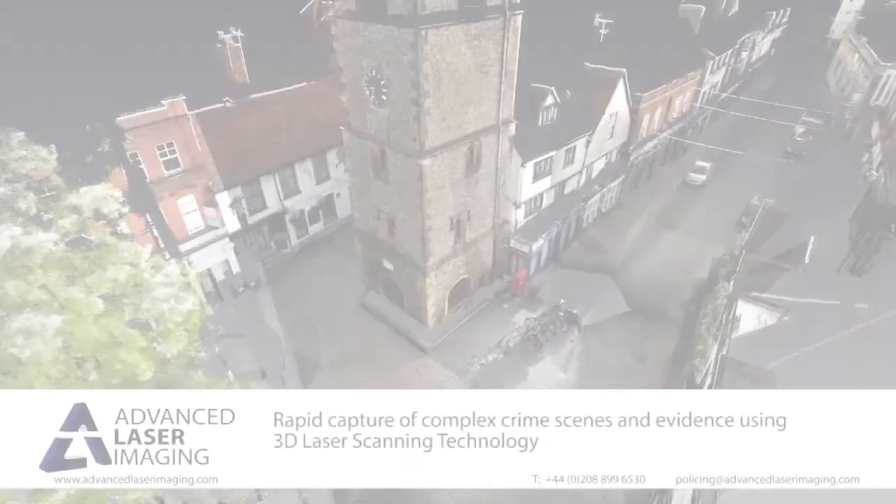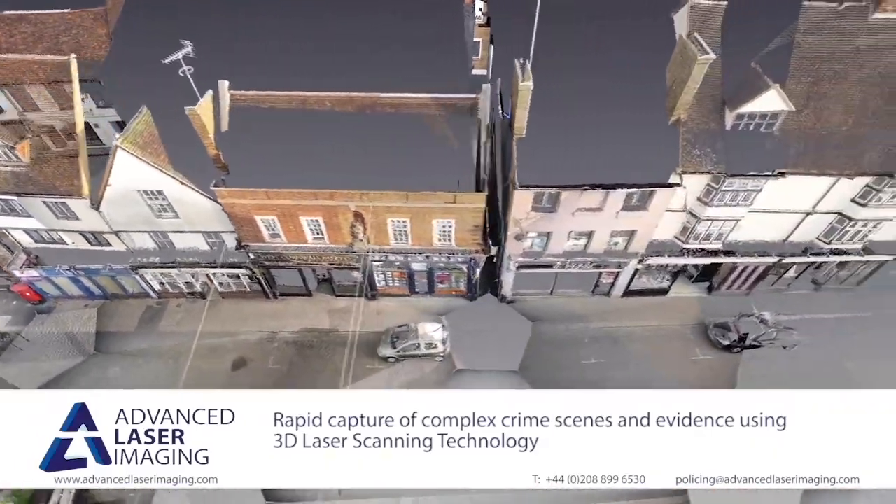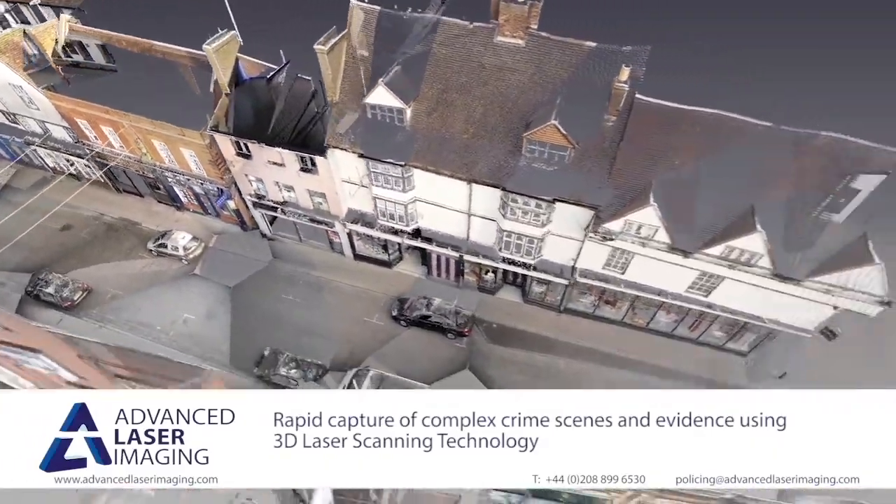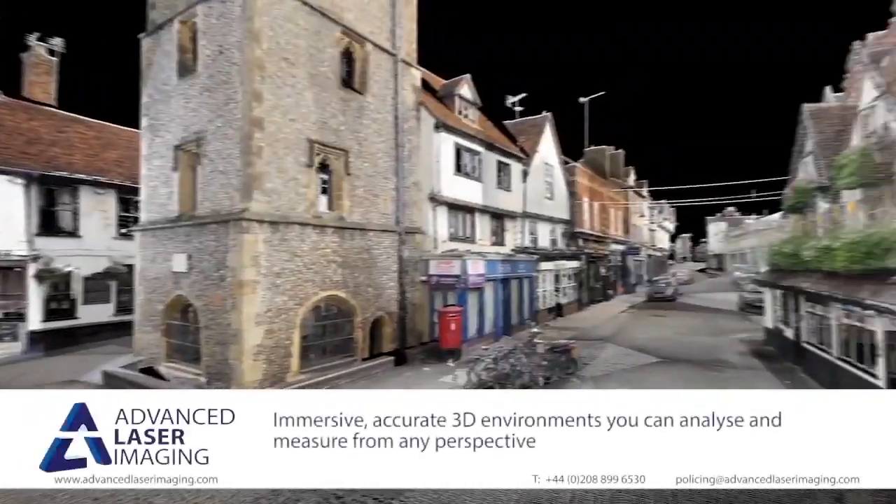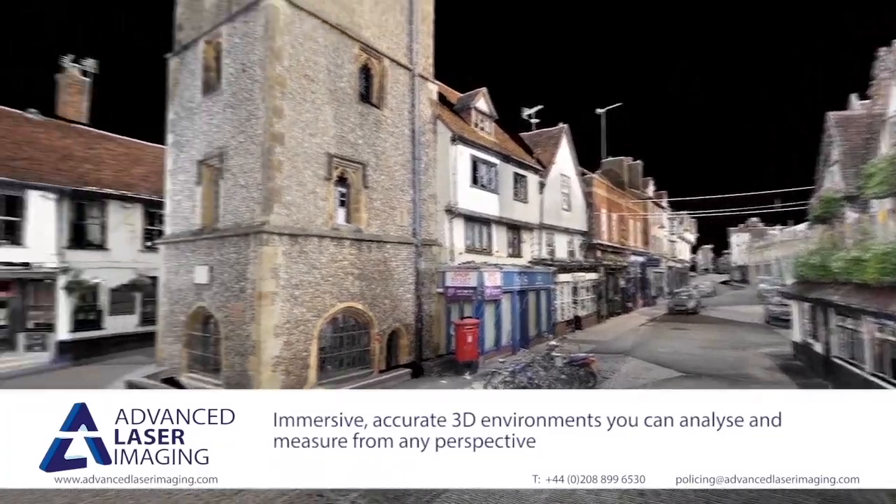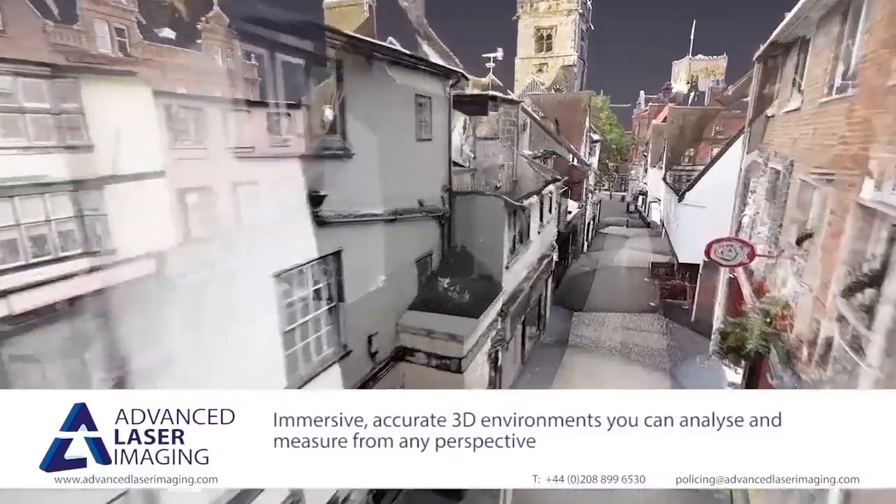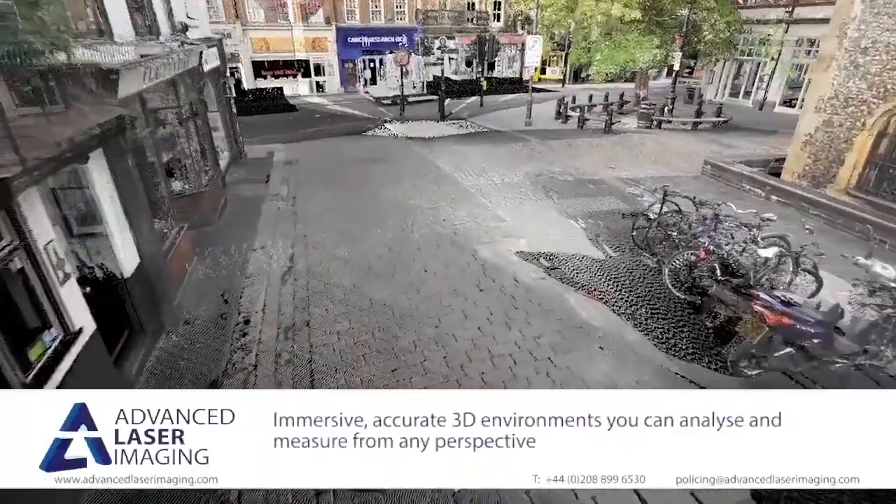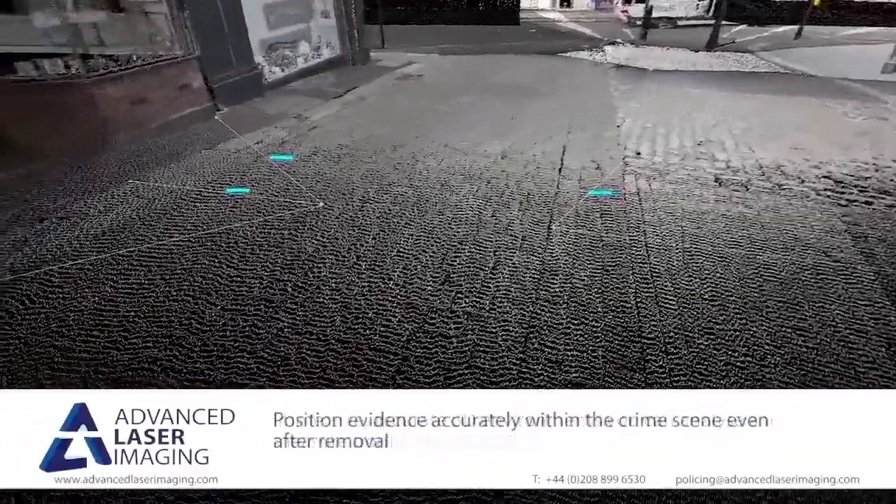Using the latest 3D imaging technologies, we can very rapidly capture a crime scene location in amazing detail. This produces what looks like a highly detailed 3D model, but is actually comprised of millions and millions of individually measured points, accurate to within millimeters. This creates a three-dimensional virtual environment that can be viewed from any location and seamlessly navigated.